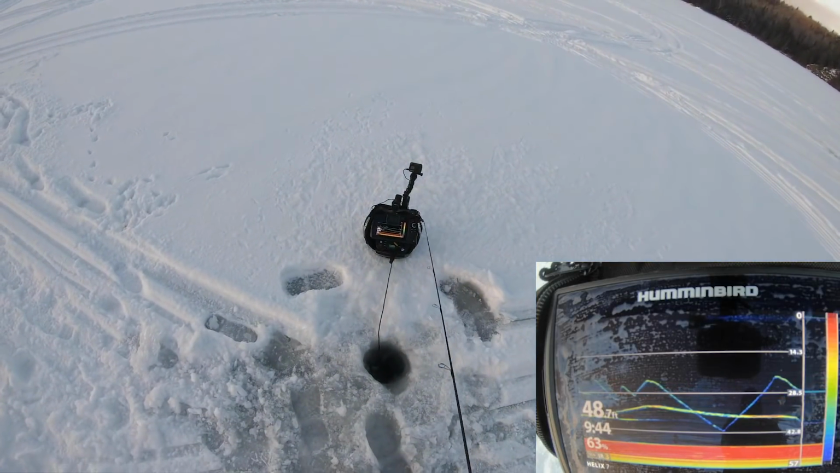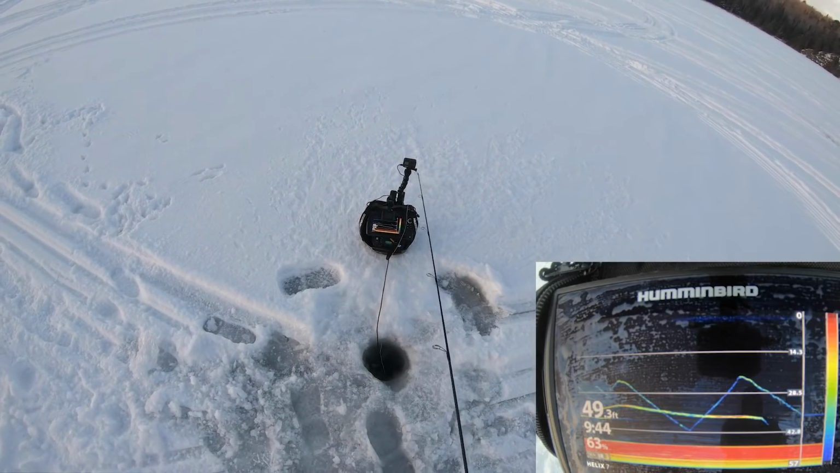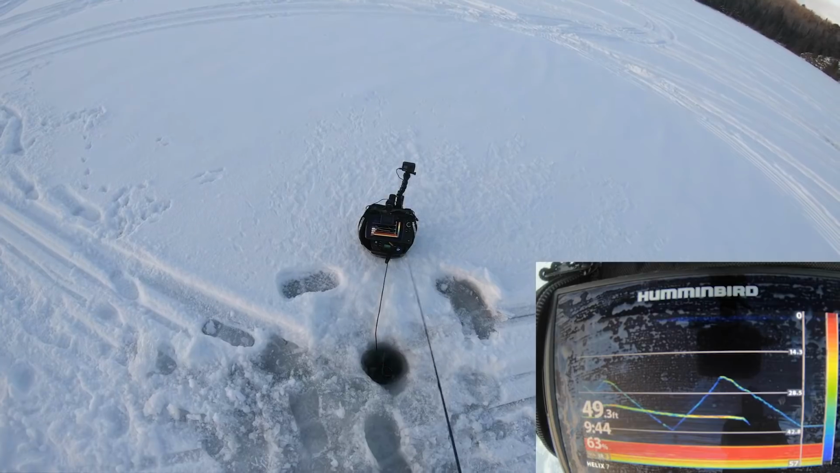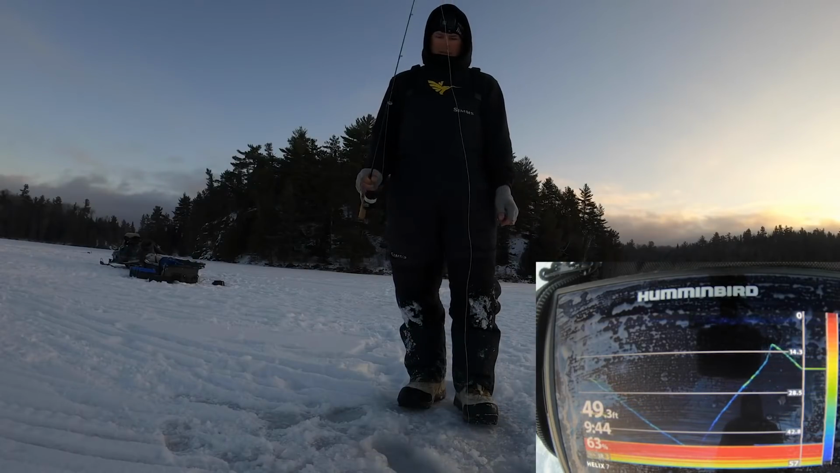This is the first fish I've marked. I kind of thought with that bite right away we'd have a good window here in the morning, but it's not been the case. They'll bite, just a matter of time.